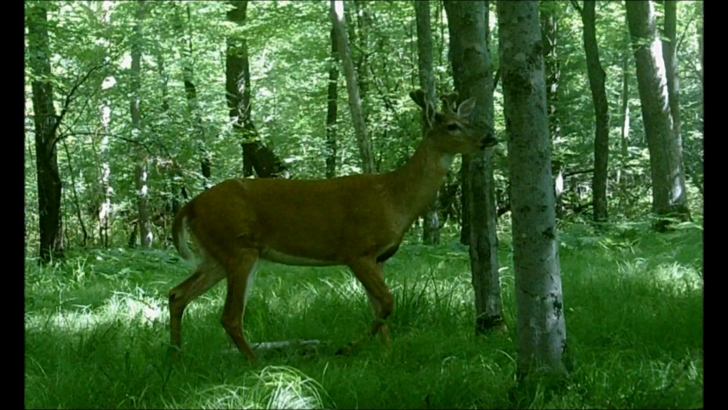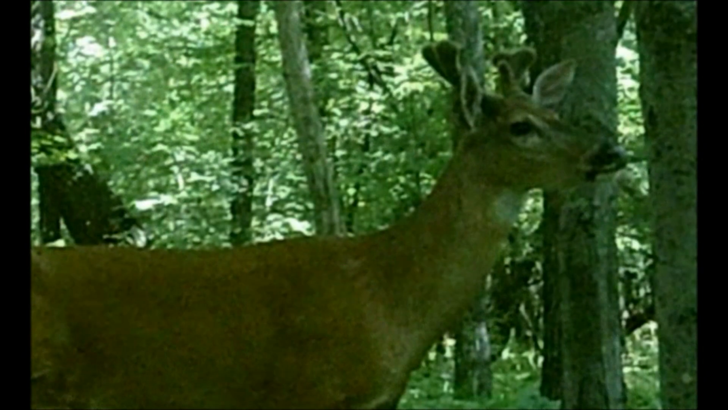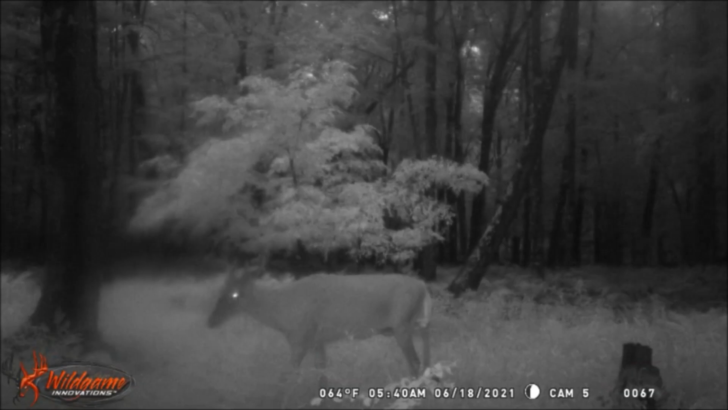He is starting to show up on a regular basis around here. Do we dare to hope that this area is becoming the core area of his home range? Then, seemingly out of nowhere, in the early morning hours of the 18th, this big rack buck shows up in the southeast end of our food plot.